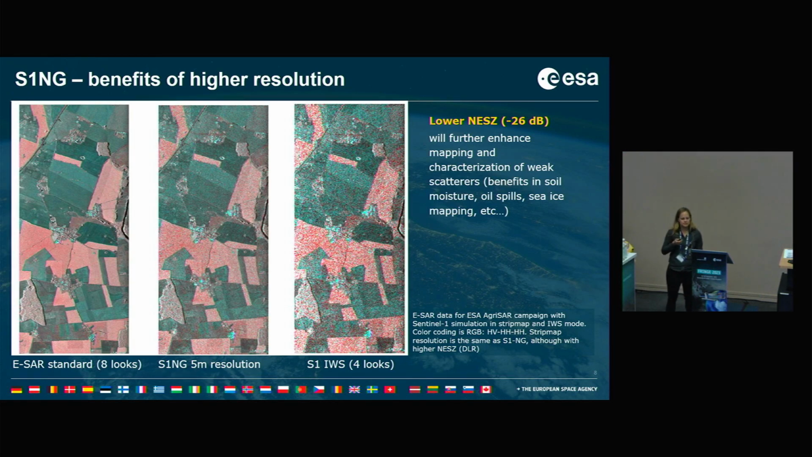And in the center, potential Sentinel-1 NG 5-meter resolution, and then compared to this, the Sentinel-1 interferometric wide swath image. The lower noise equivalent sigma 0 will further enhance different applications, for instance, sea ice, but also soil moisture and oil spills and general mapping purposes.